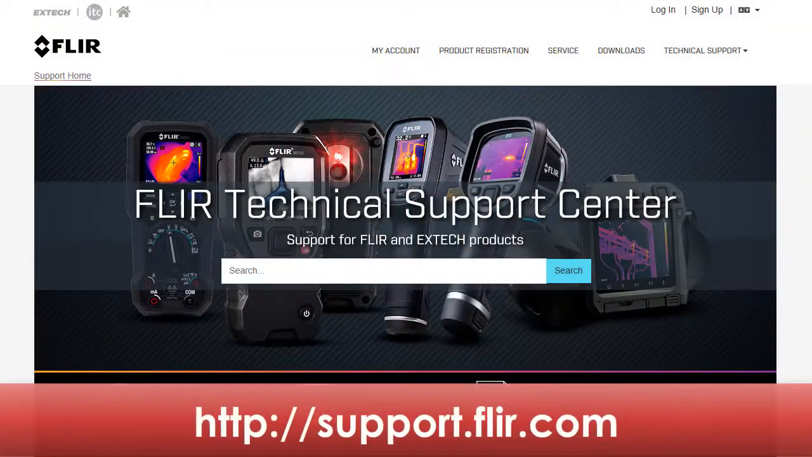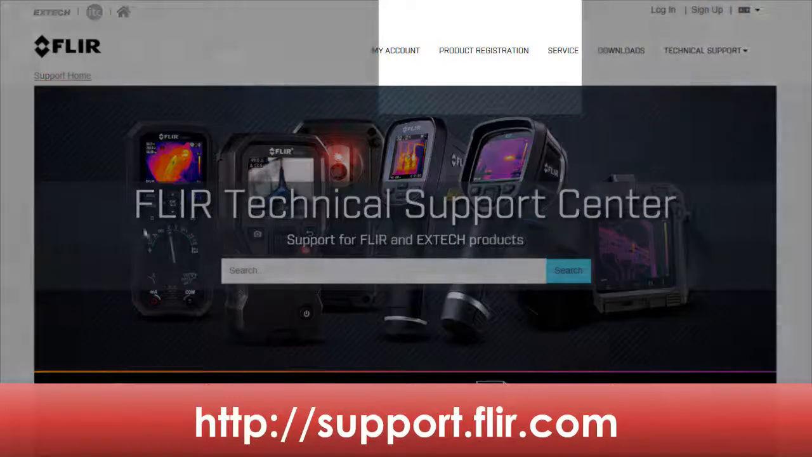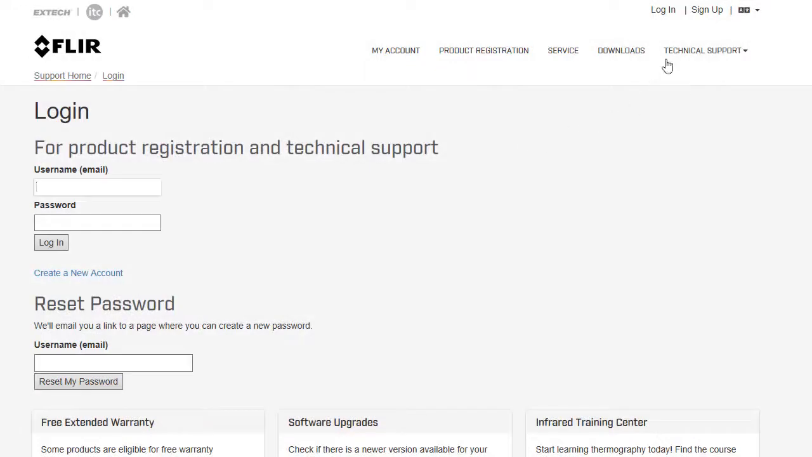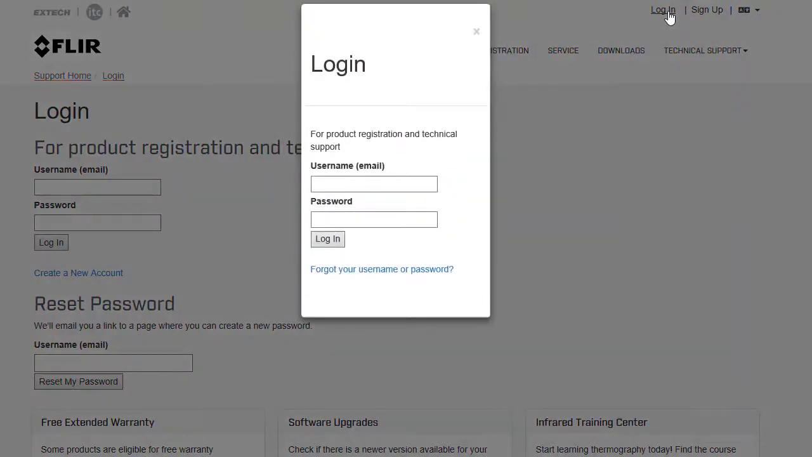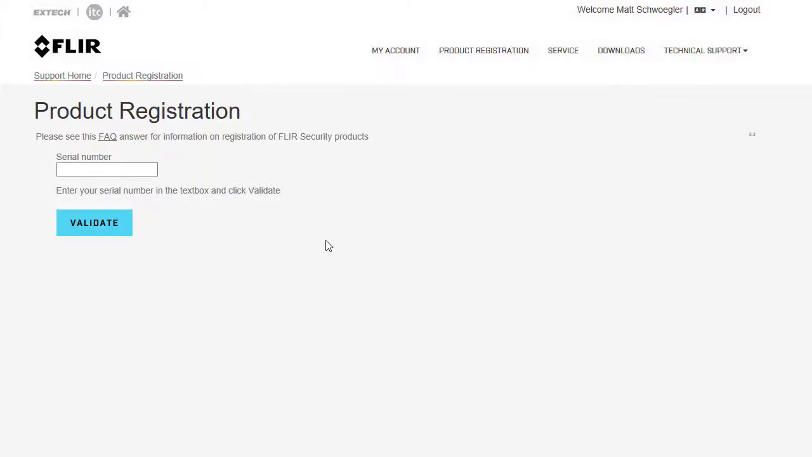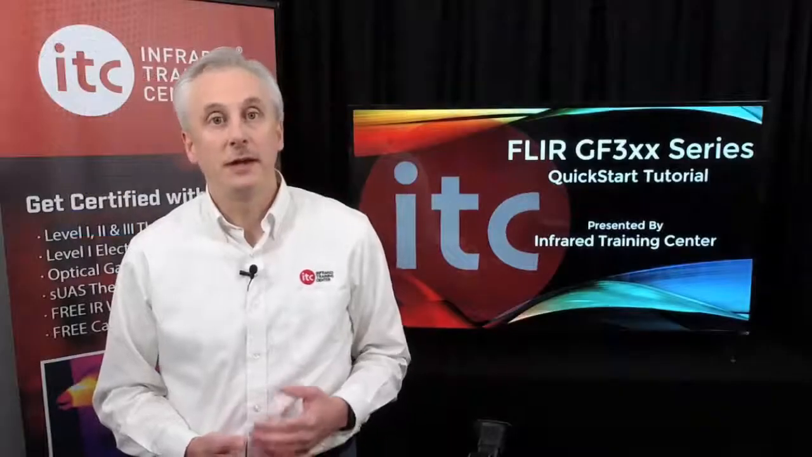support.flir.com. Select Product Registration to sign up for a new account, or click Login in the upper right corner if you already have an account. Once you're logged in, click here to validate your camera's serial number, which can be found either on the calibration certificate or on the camera housing inside the battery compartment.